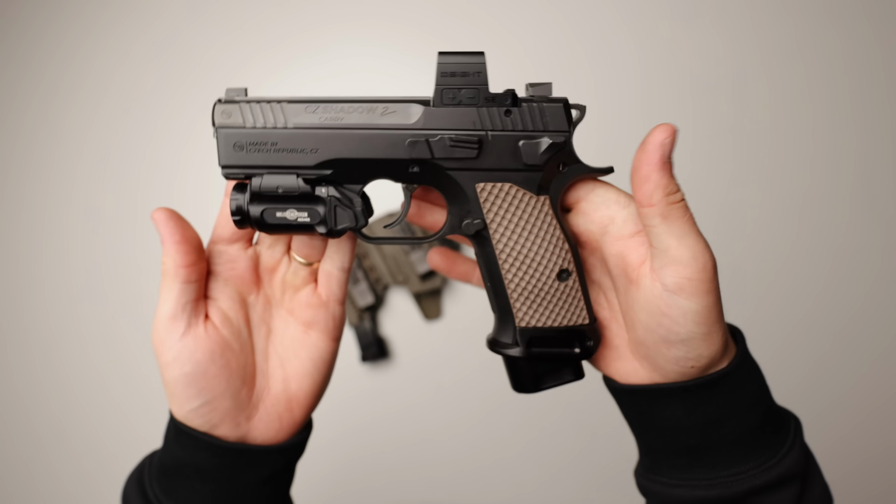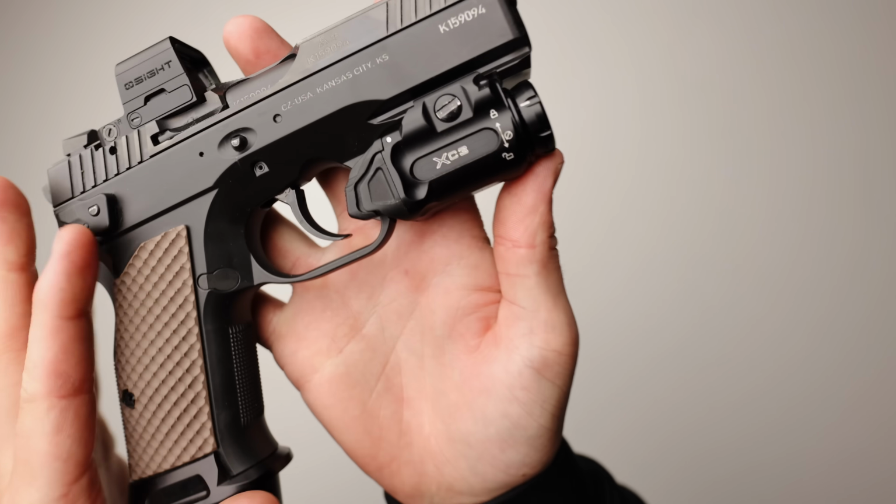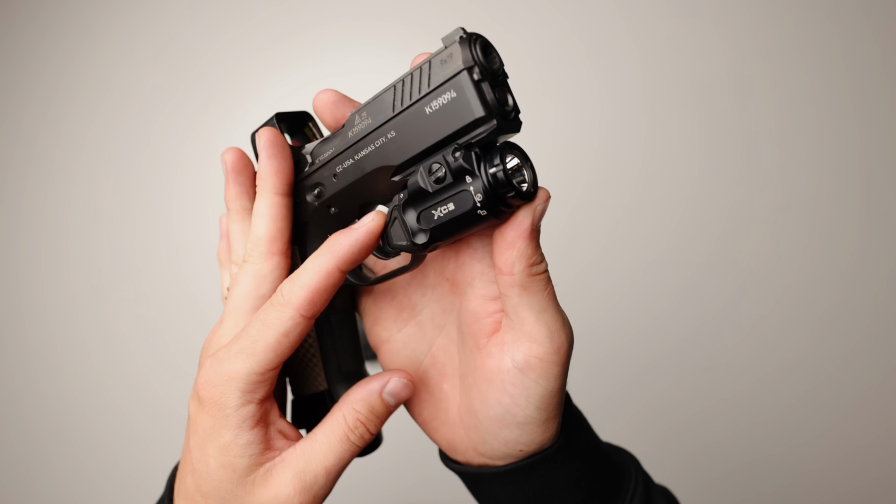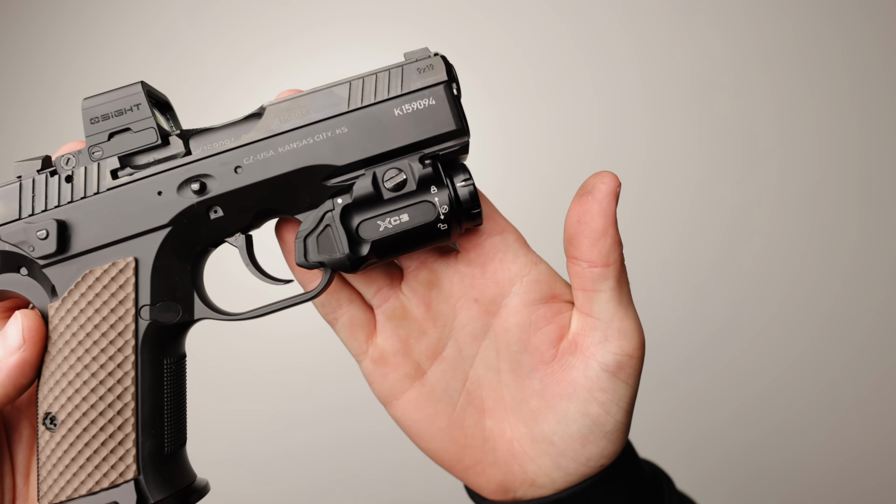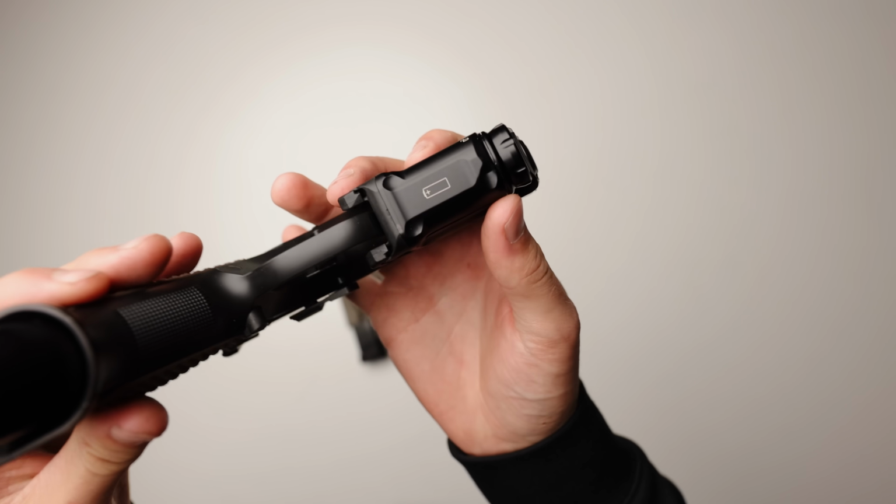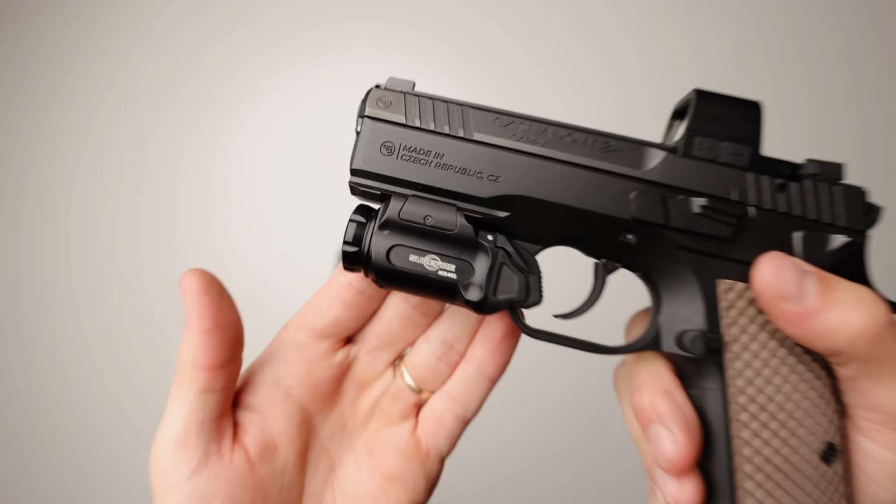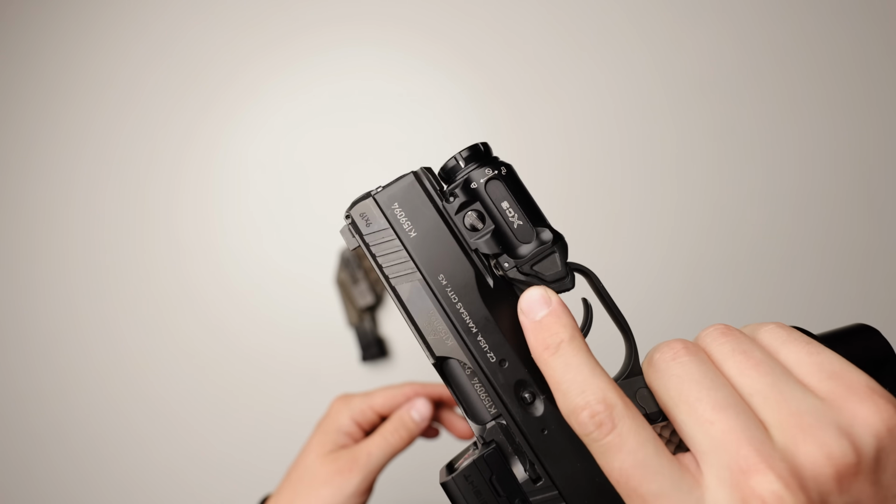Overall, very simple setup, but the light is a Surefire XC3, which is a new offering from Surefire. So far, I would say it's comparable to a Streamlight TLR7. They even share the same footprint, so if you have a holster with the TLR7, this will work with them just fine. It's basically just the Surefire version of the Streamlight, which does come with some pros, for example, a higher base lumens and candela, but it does of course come with the Surefire price tag, so it's really whatever you value more at that point. I do think that the buttons are better than the TLR as well. I really like it so far.